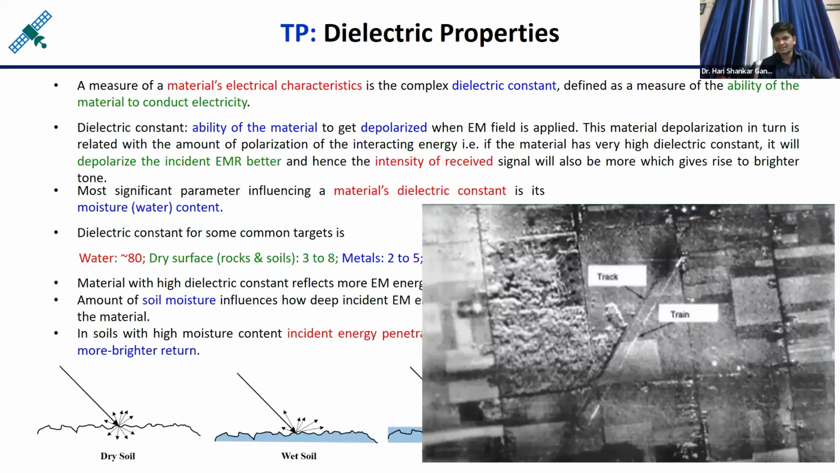Here you can see the railway track. The dimension of the railway track is very small, but it is very clearly visible in the radar images.